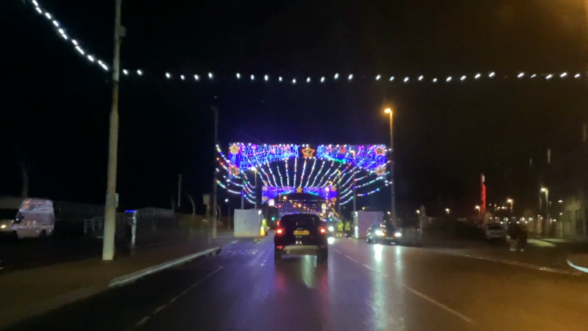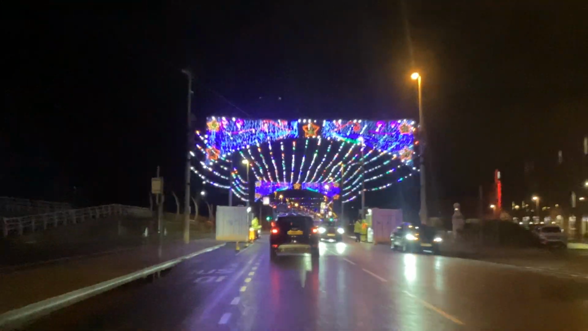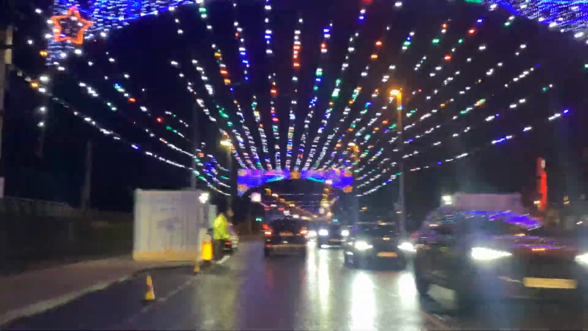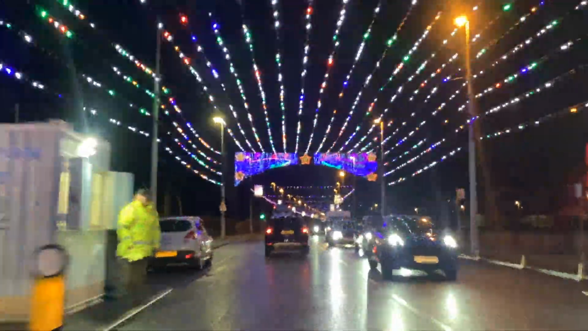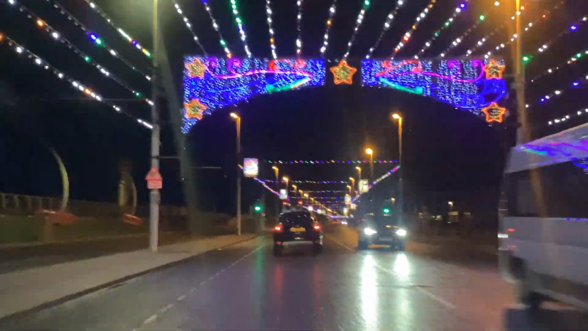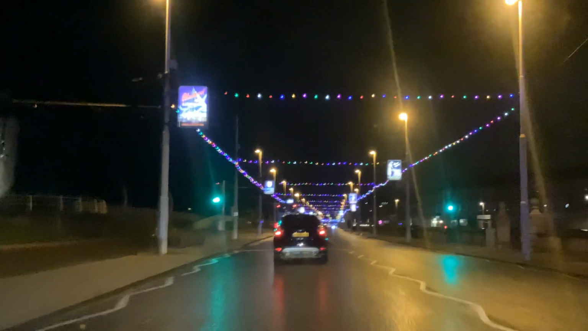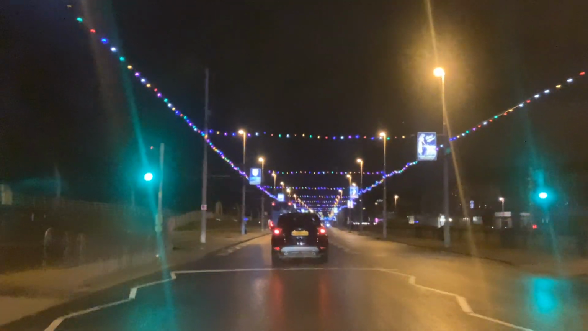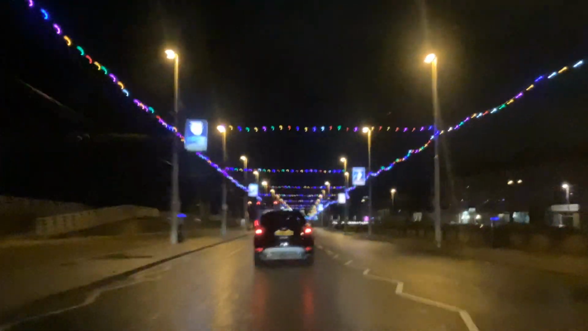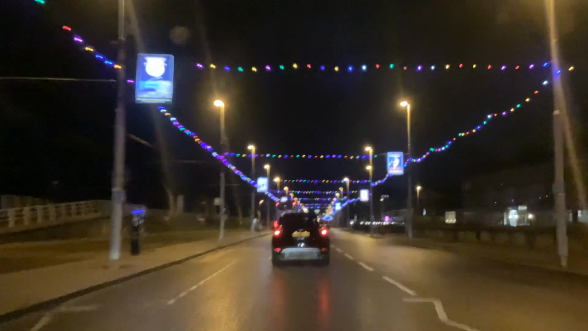And we're just going past the Headlands Hotel. Now this area here is where they do collections. These lights are actually very, very good, aren't they? Trying to work out what these are.